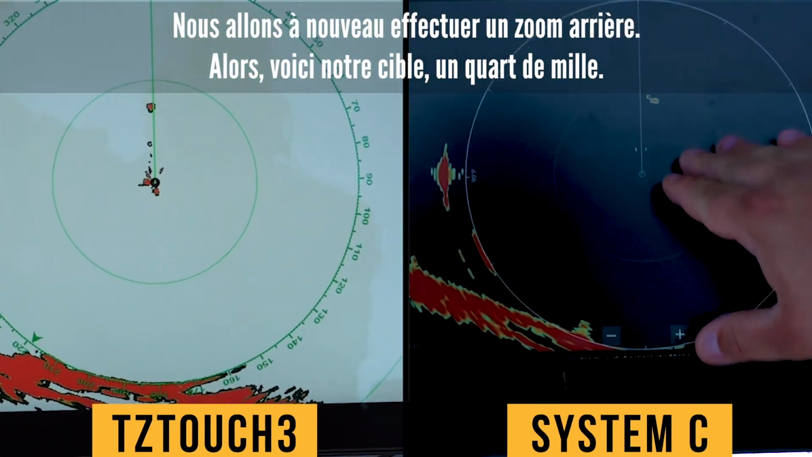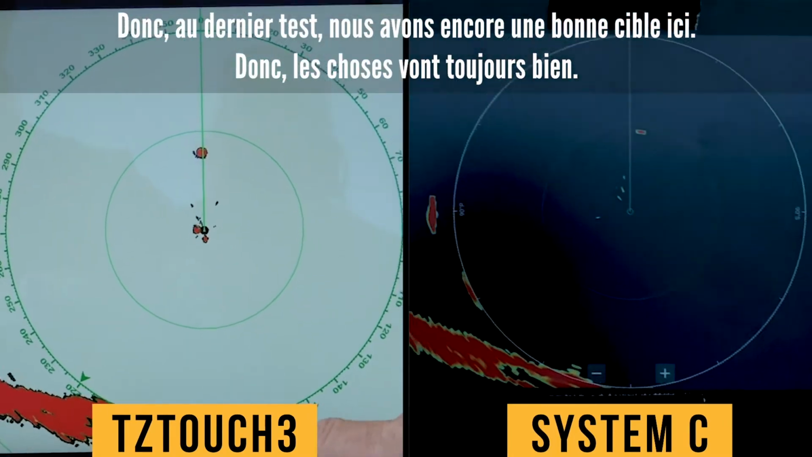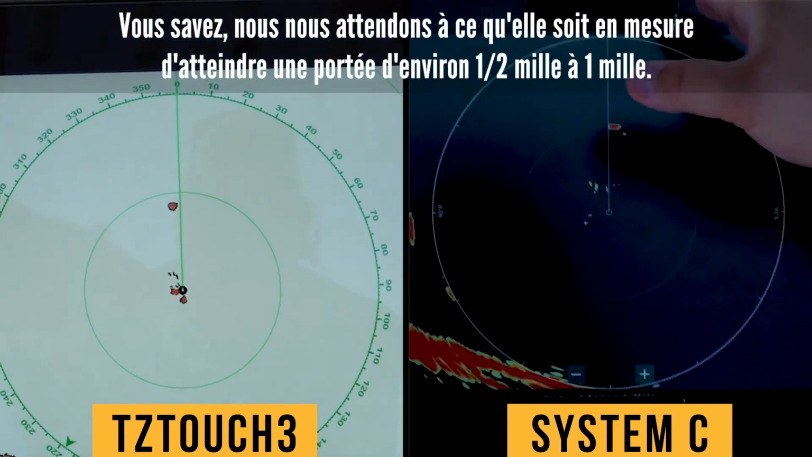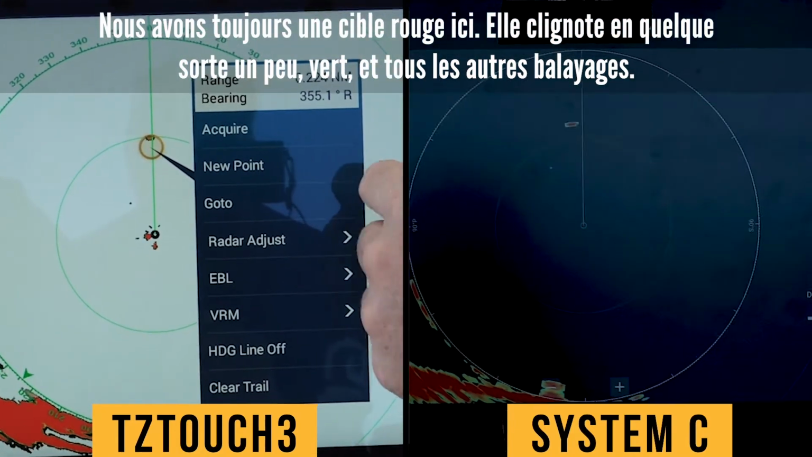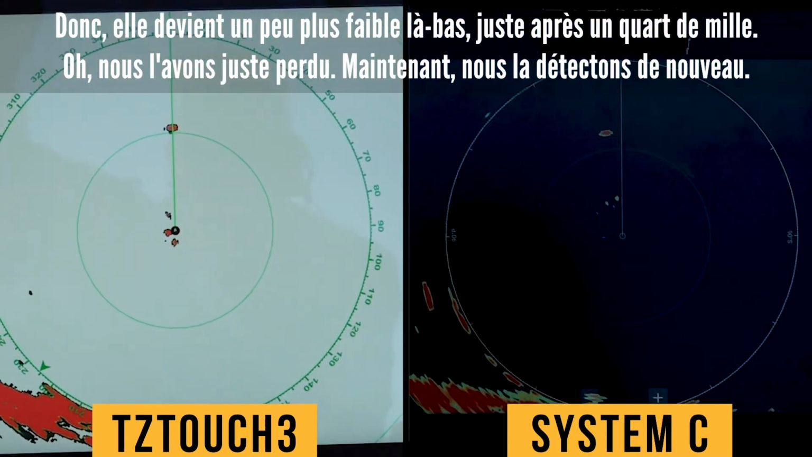So here's our target, 1/4 of a mile. So last test, we still had a good target here. So those things are still looking good. You know, we expect him to be able to get out to about that 1/2 nautical mile range. We still got a red target here. He's kind of blinking a little bit green on every other sweep. So he's getting just a little bit weaker out there, just past 1/4 of a mile.